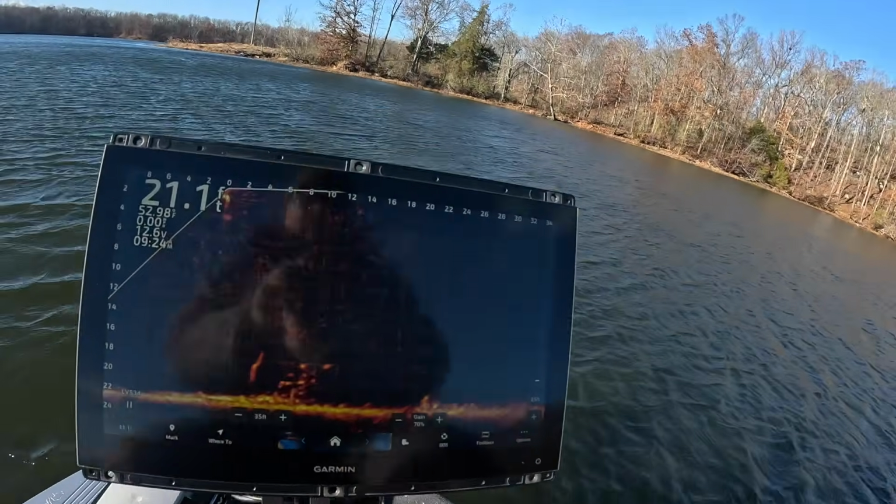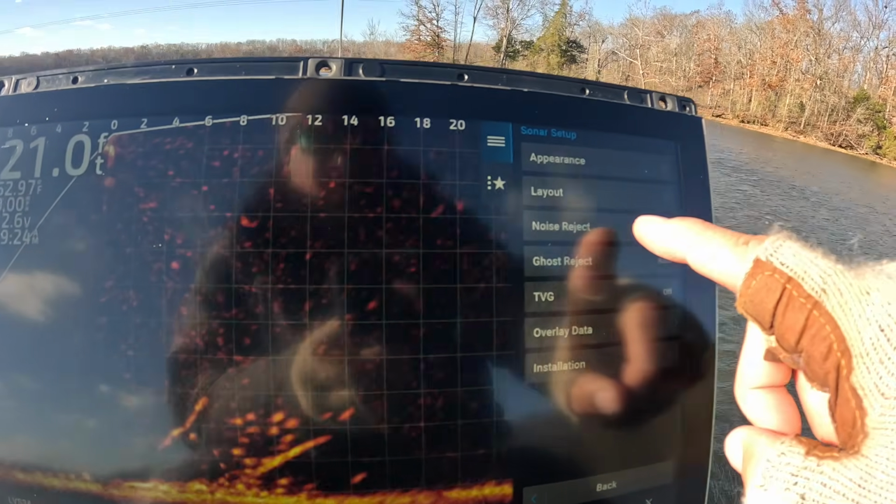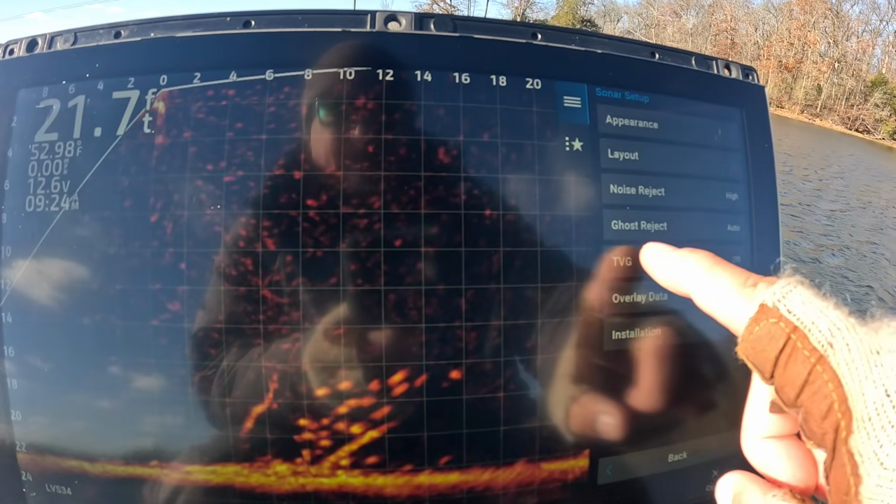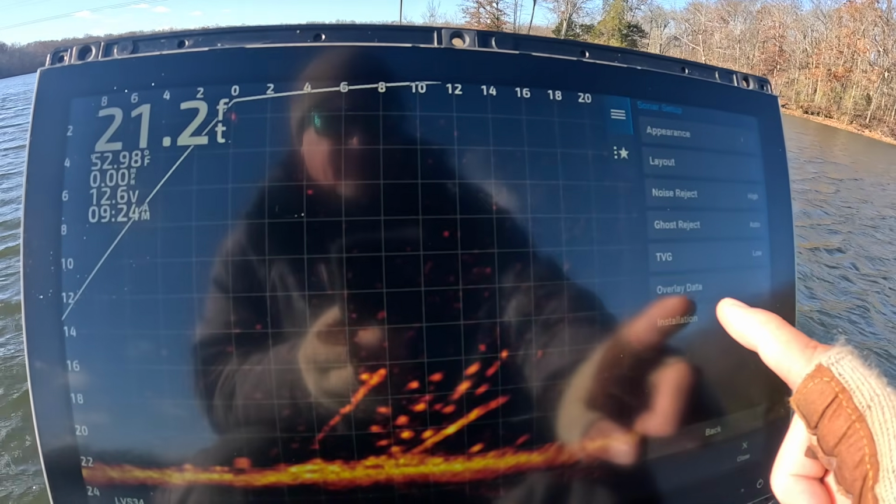Okay, all right, so the next thing I'm going to do is I'm gonna go in here, to sonar setup, noise reject, I'm gonna put it on high because that's what I prefer. TVG, that's the next number two thing, I'm gonna put that on low. That affects that upper quadrant right there.